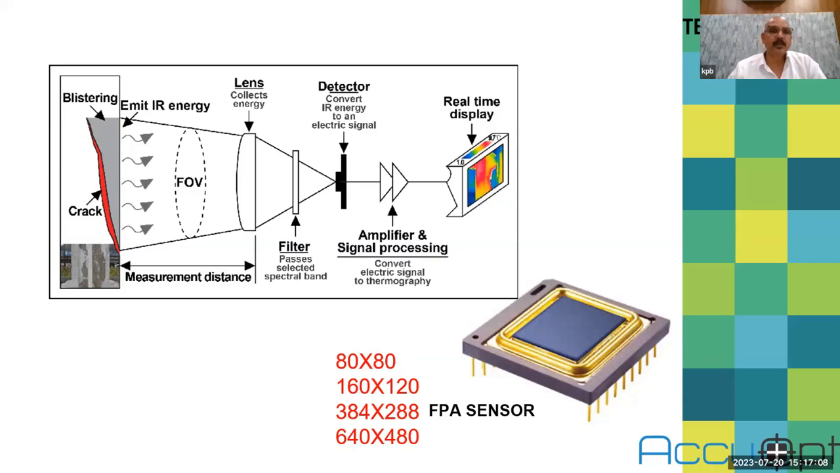Then the sensor gives some faint output, which is amplified, and using a processor or controller, you process it, and it can give you a video output or an inbuilt display output.